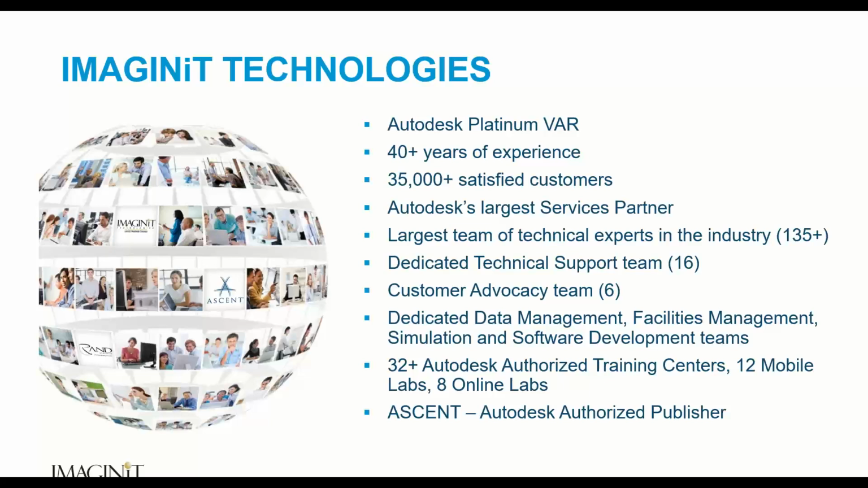We also partnered with Ascent, and they're Autodesk's authorized publisher. So whether it be Autodesk manuals or Civil 3D or Revit or whatever, we have written those manuals, right?